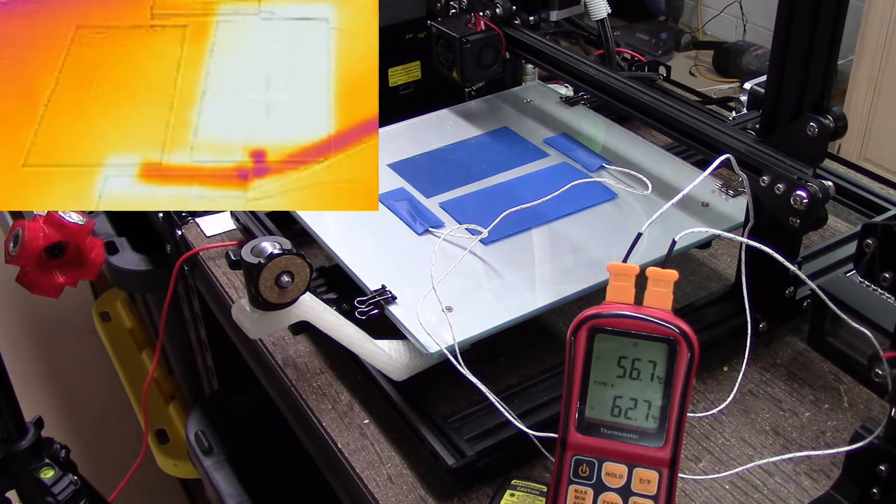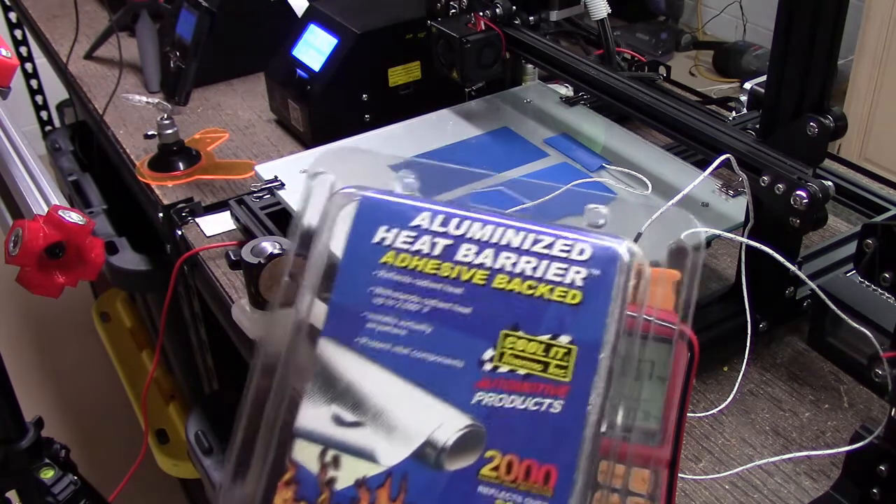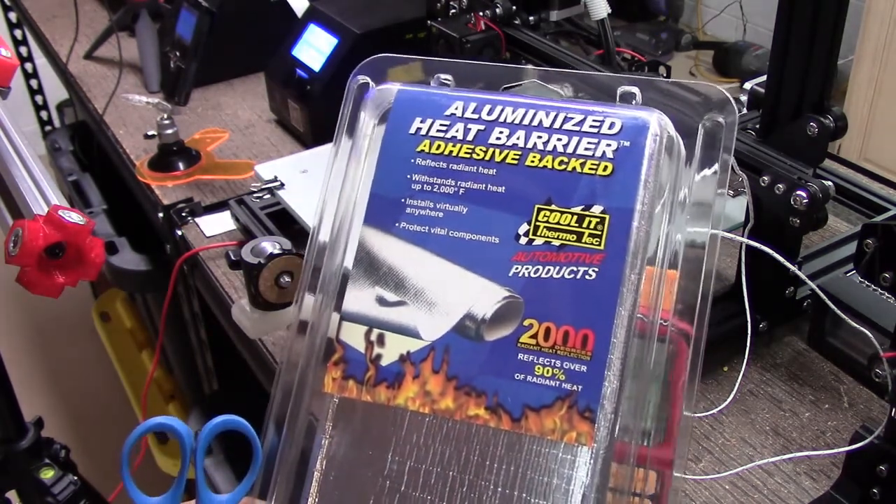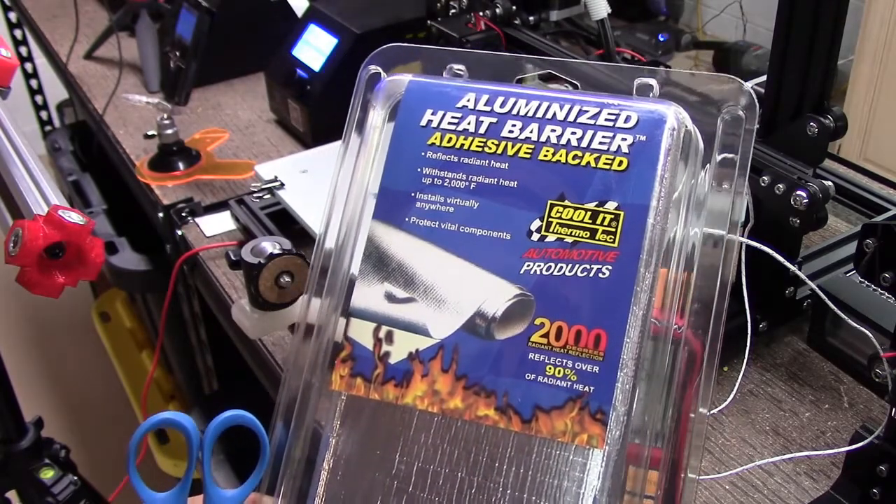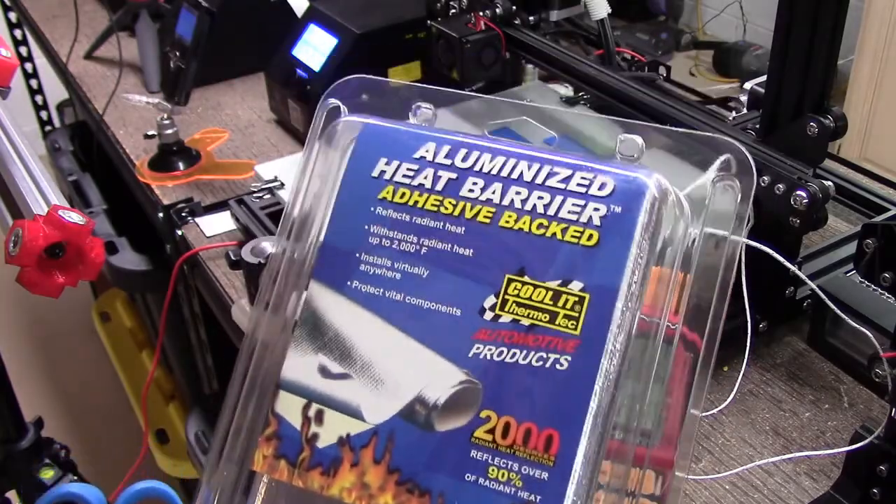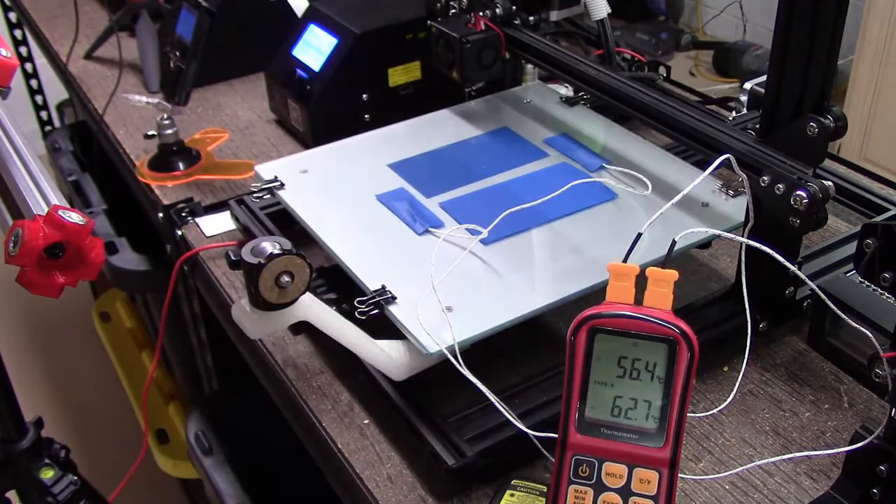The next step I'm going to do is I have this stuff, and I'm going to insulate the bed in one of the next videos. And I'm going to see if this improves the overall time, and also the performance of the heated bed. So anyways, with that being said, I'm going to close out this video.